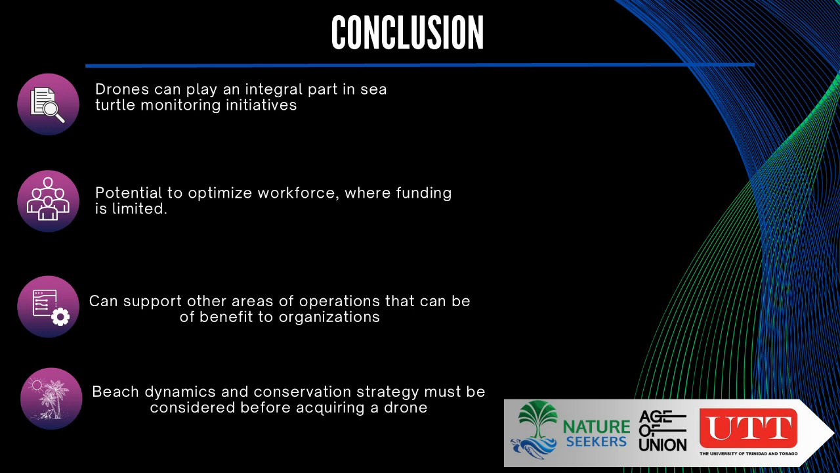There is the potential to optimize the workforce, however, where funding is limited, which is usually the case with most of the sea turtle programs around the country. There's only so much voluntary work that a group can do, and due to the time frame of sea turtle monitoring, it gets difficult. To have a consistent data set, you need consistent monitoring, and you need persons on the beach consistently between the hours of 7 p.m. and 5 or 6 a.m. sometimes, which is difficult to ask of persons if they have to wake up the next morning to go to work, sit behind a computer and stay awake.